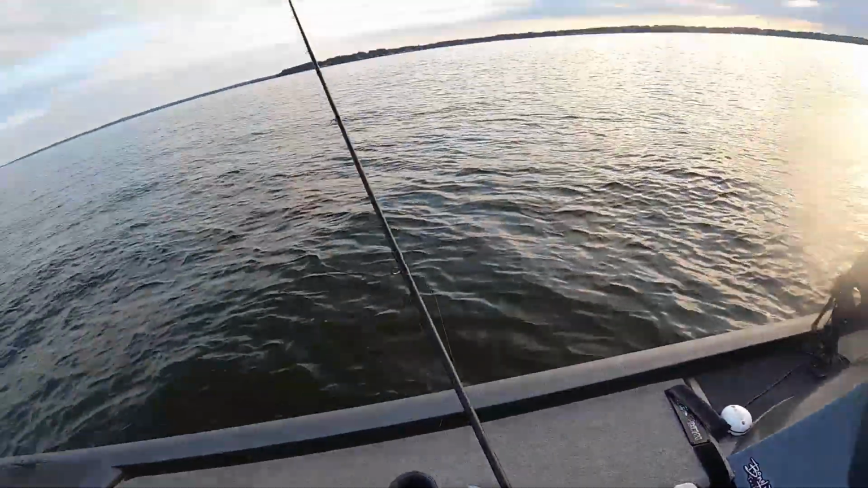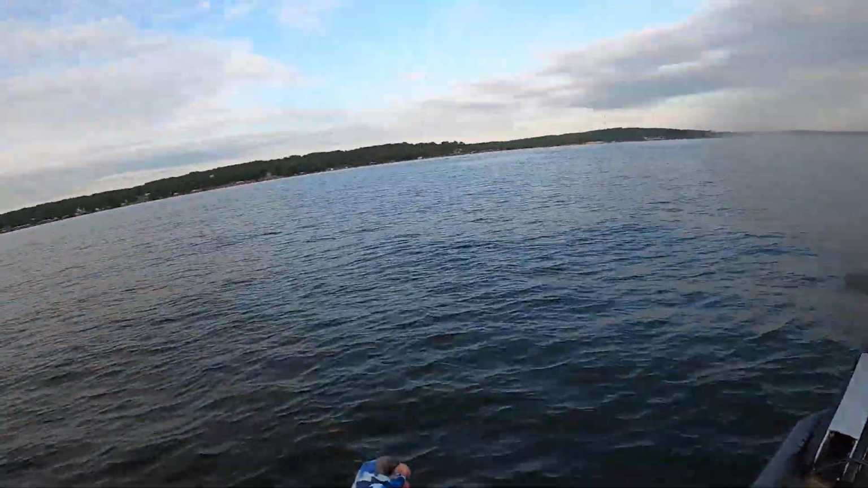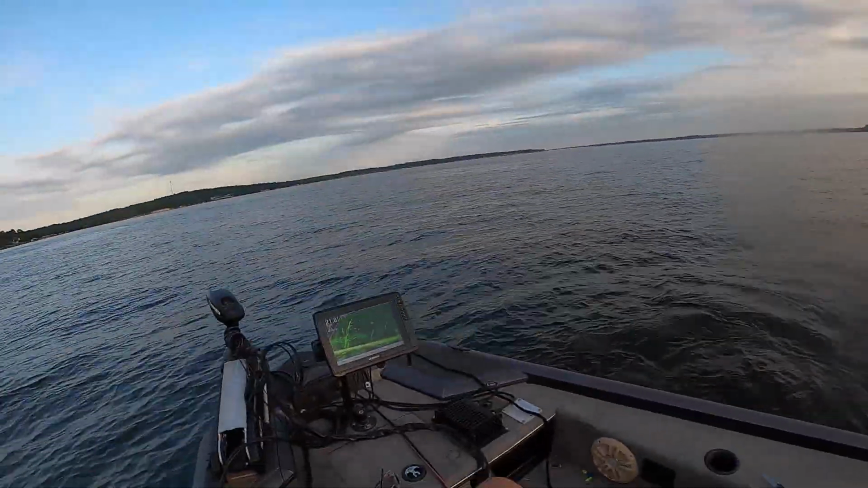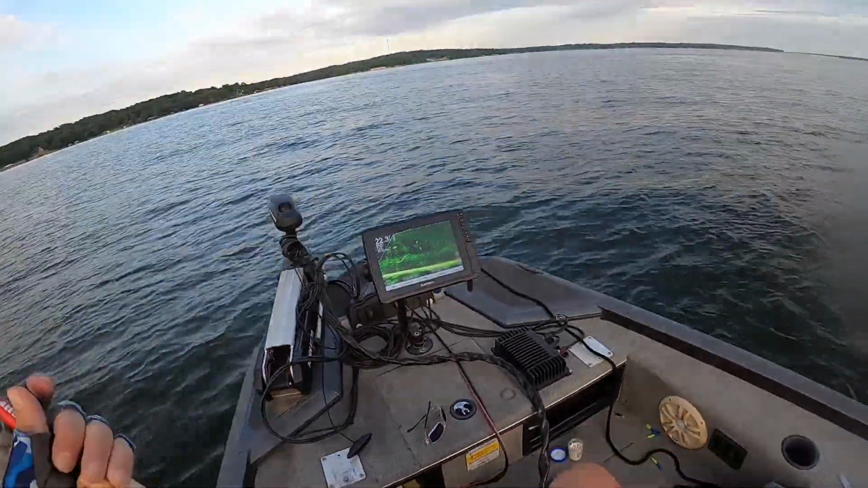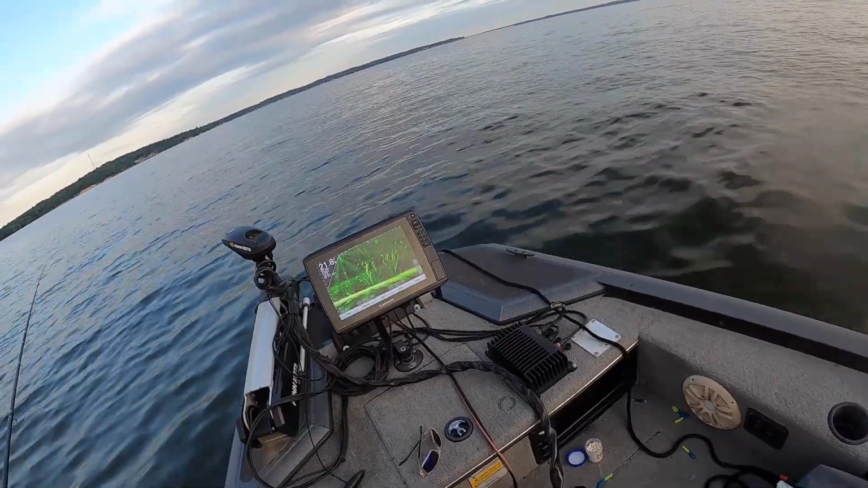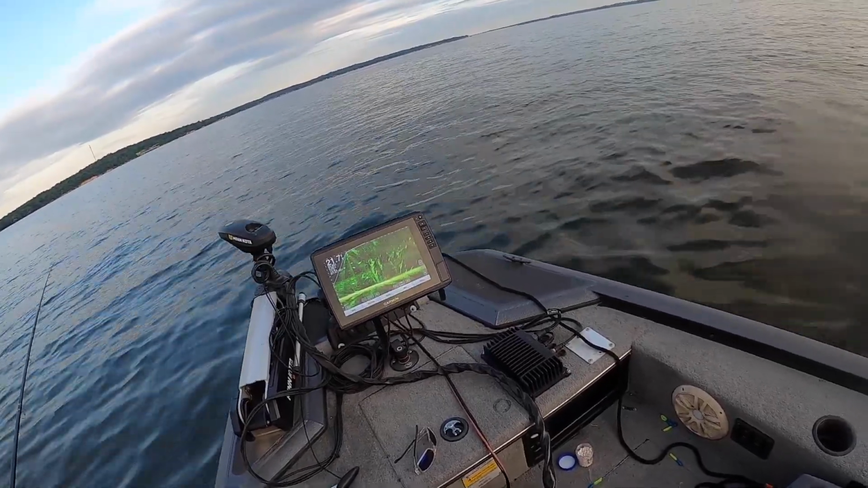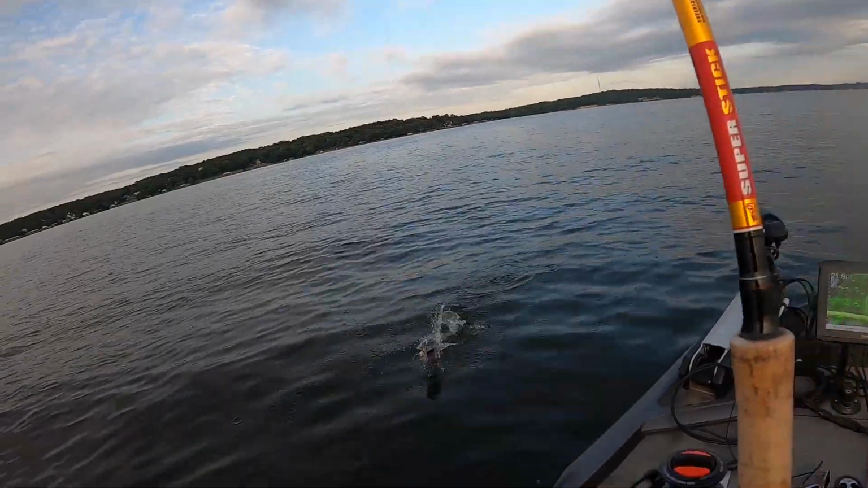Let's go find another one before we run out of daylight. Come on. Lake Palestine. If I could ever get my crap together, I think the lake would get its crap together too. Oh yeah, he come off there and got it.